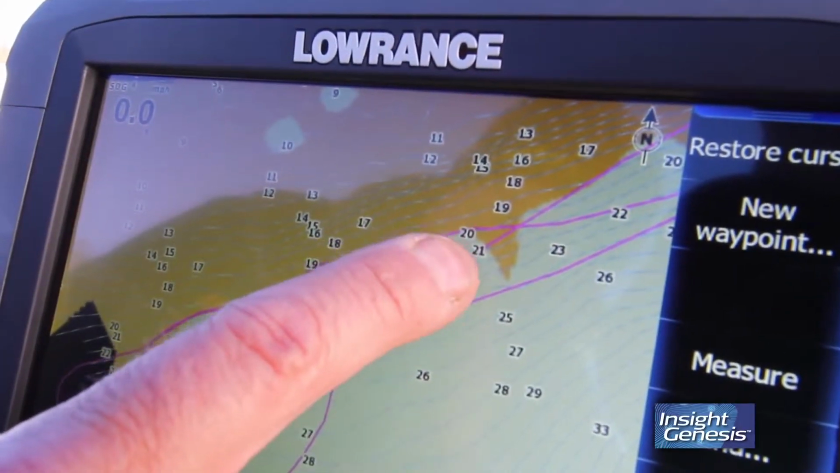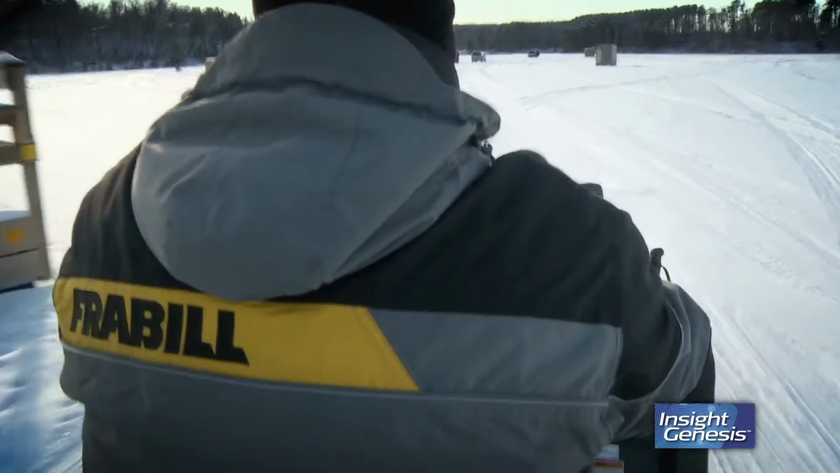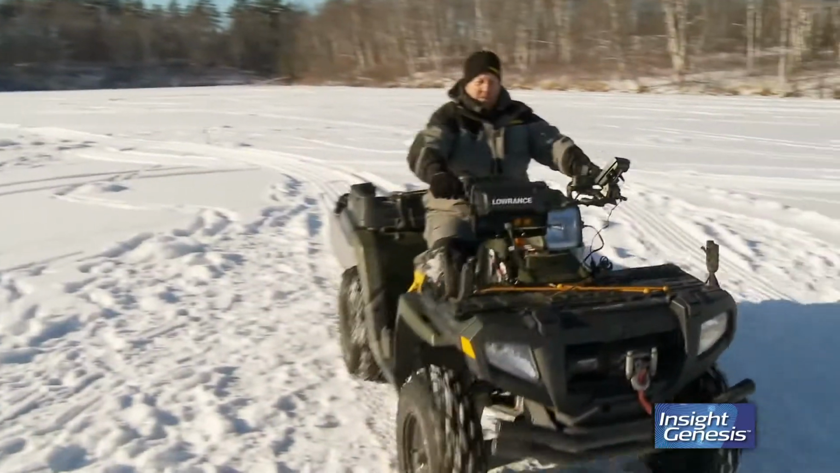So through the use of bottom composition, I can see exactly what the bottom composition is. We're going to look for a transition area where it goes from hard bottom to soft bottom, because those areas are typically very key as fish holding spots in the wintertime. So we're going to fire up the four-wheeler here and run down and see what we can find with Insight Genesis mapping and where those fish will be at.